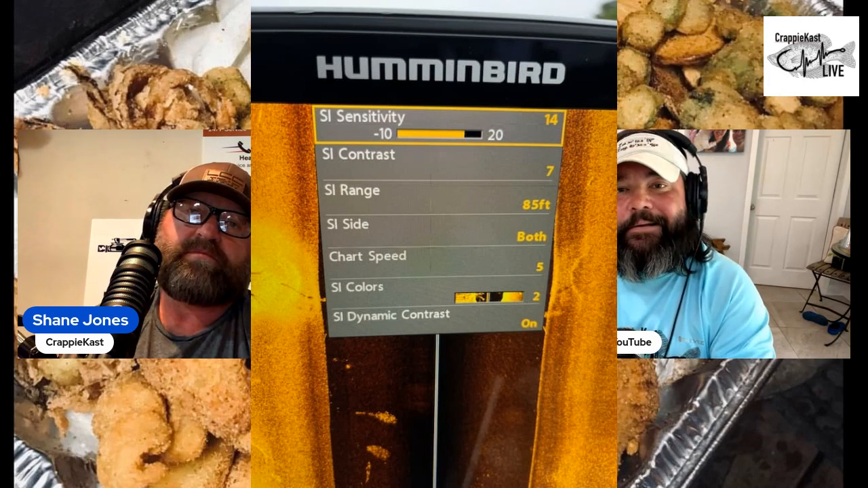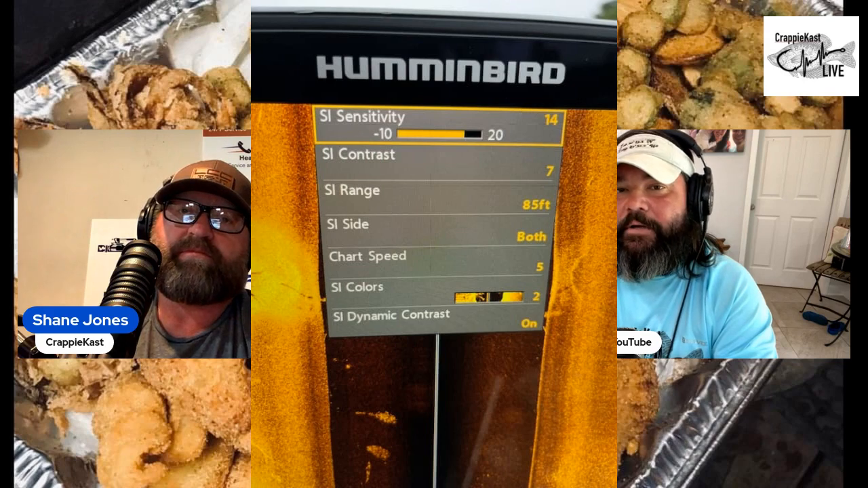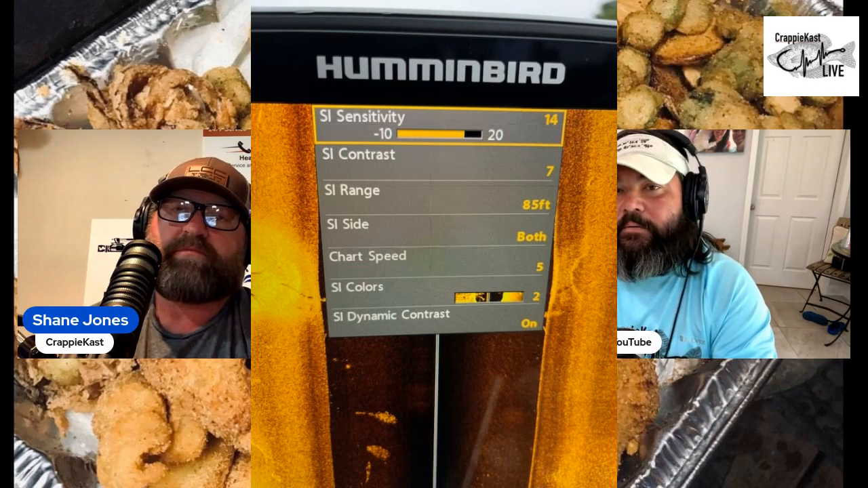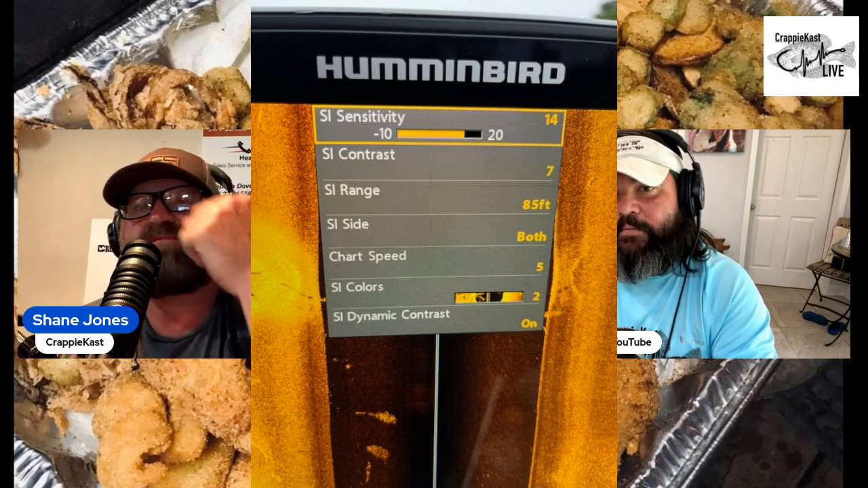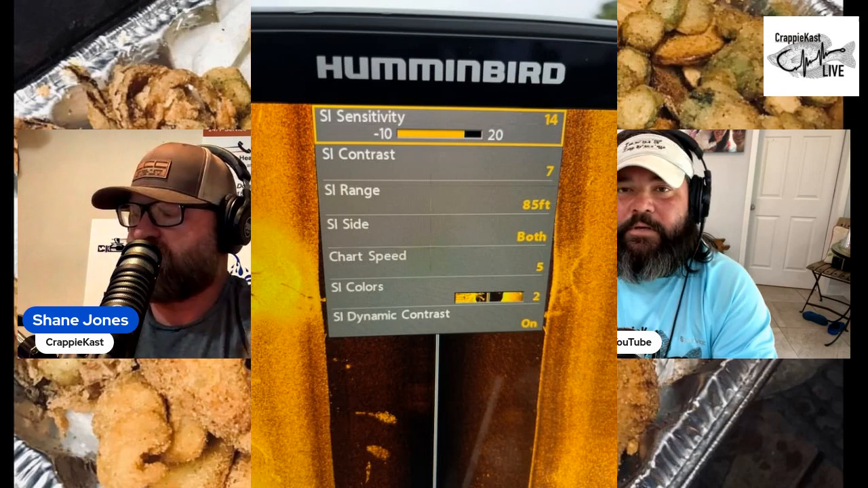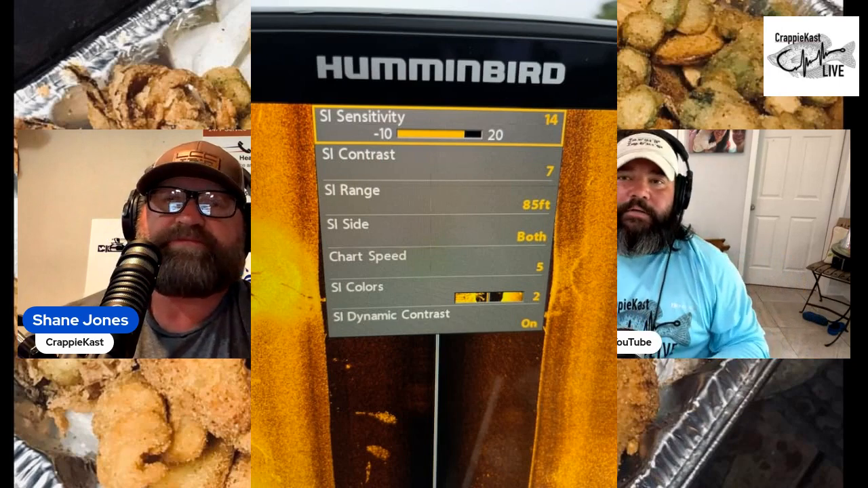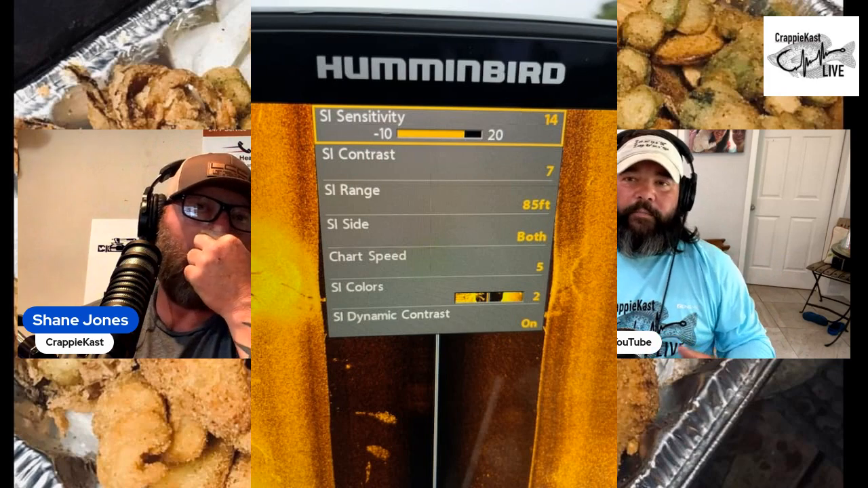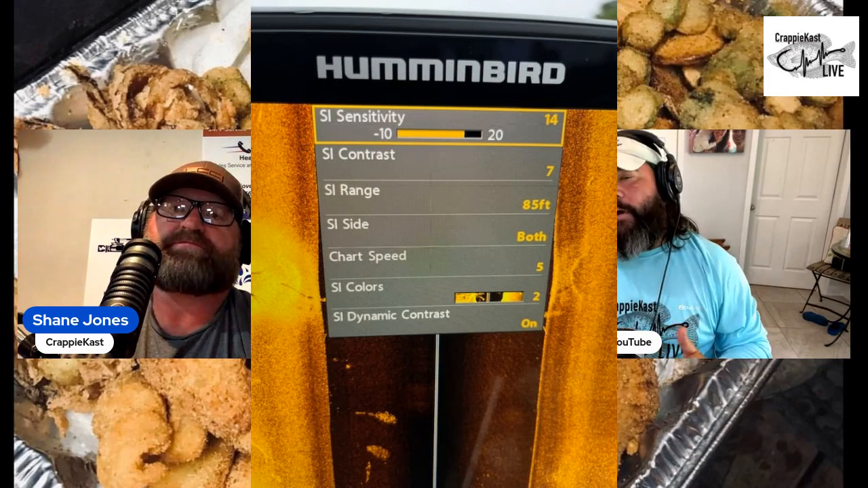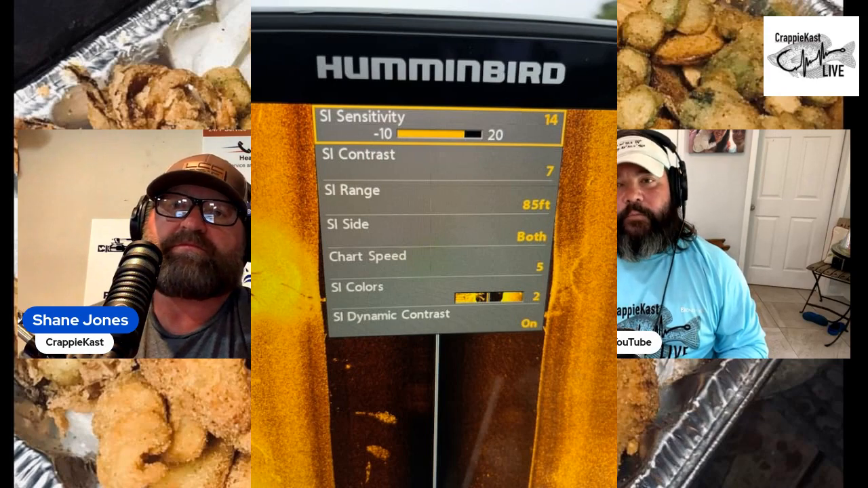The color palette is on 2, which is a kind of orangish color, and we have the side imaging dynamic contrast on. To adjust these, go to the side imaging screen and hit menu. When you hit menu, it'll pull up all these options that I just read off. You can adjust each one from top to bottom and start from there. If you're in a clear or dirtier body of water, you might have to play with some of those to get it where it looks best for you.